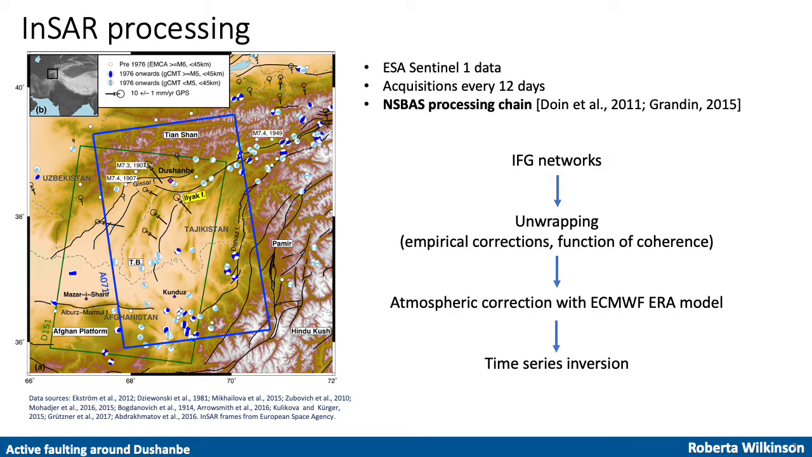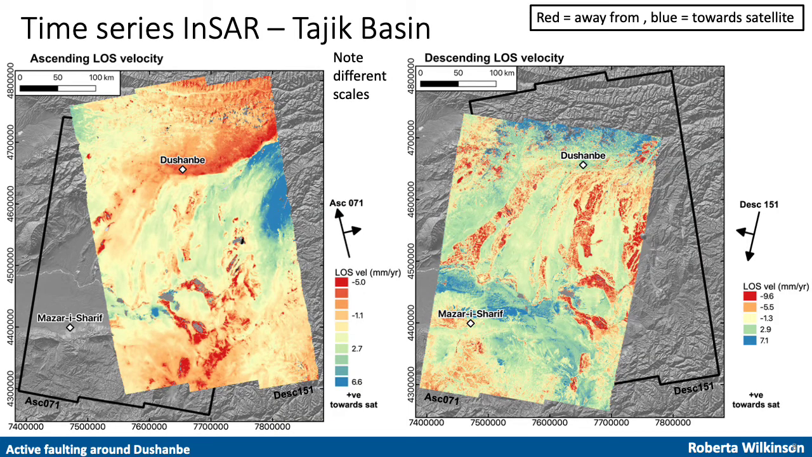To aid unwrapping, we performed empirical corrections which we then added back in after unwrapping. The unwrapping path starts in the regions with the highest coherence, and this also helps us to unwrap successfully. We then perform an atmospheric correction using ECMWF's ERA weather models, and then we do a time series inversion. Here are the resulting velocity maps for the whole of the Tajik Basin.